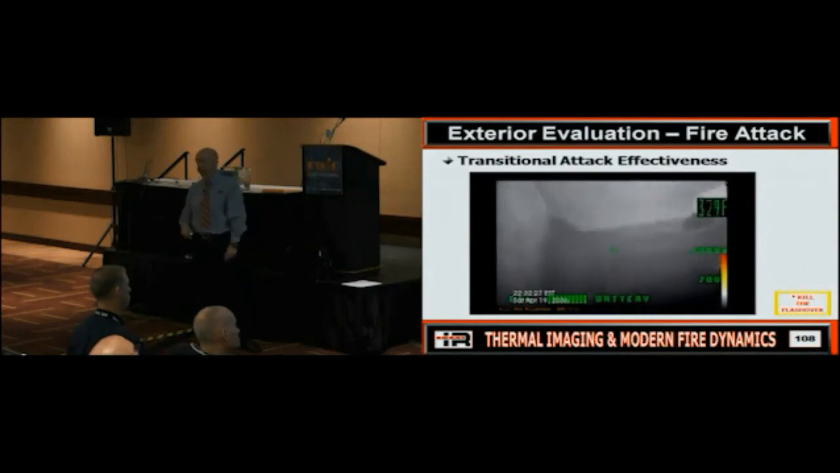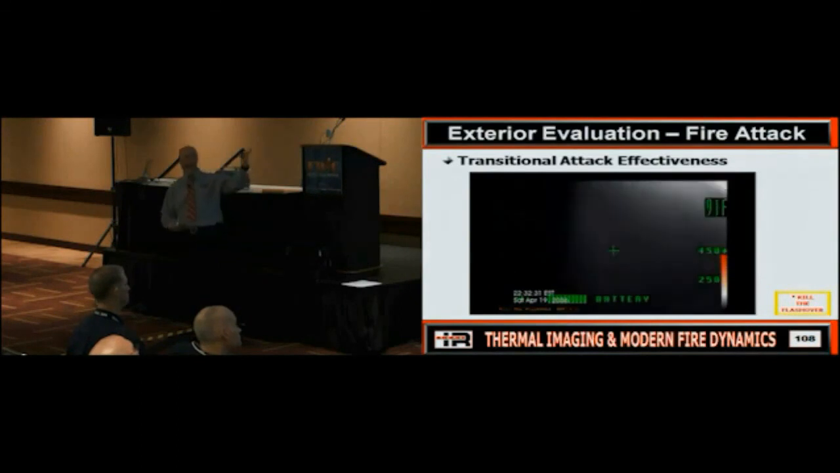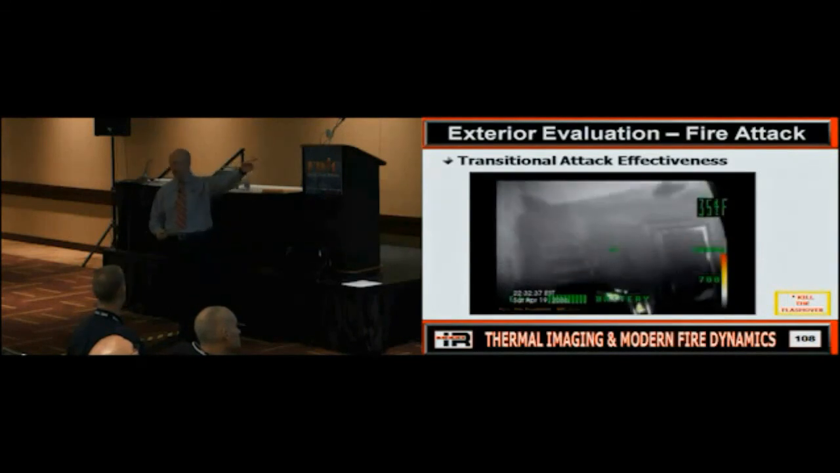So what is still in this room? There's still heat and energy in that room. So in there, we need to be checking. But does everybody kind of see what's gone on and how we've seen? Because normal visibility in this building at this point is what? 0. You can't see your hand in front of your face. But if we've got the camera, we can evaluate that quickly.